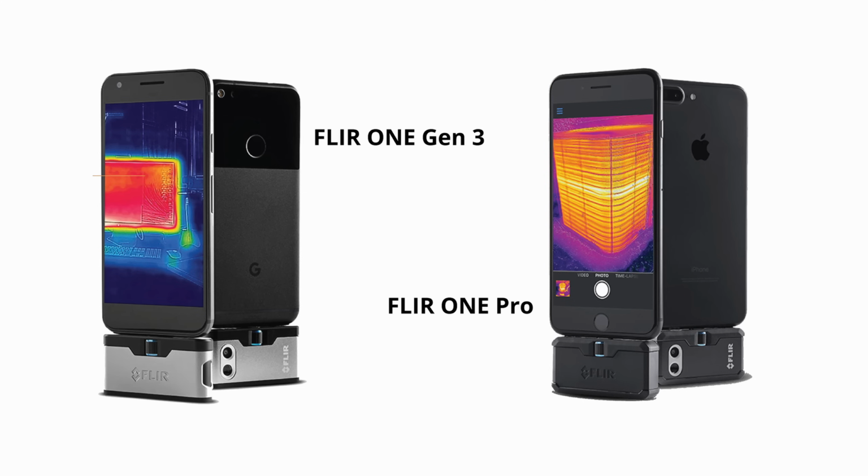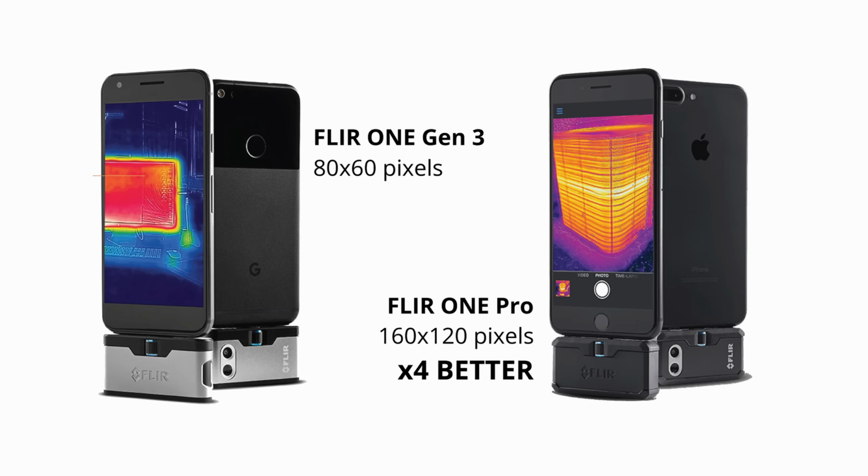Images on the Gen 3 camera are 80 by 60 pixels, while the Pro version is 160 by 120 pixels, 4 times better. Higher resolution means that each image contains more information and more accurate measurements. These resolutions still seem very low compared to monitors and phones, which have a 4K resolution. The reason is that thermal imaging detectors capture longer wavelengths than visible light, so each sensor element is significantly larger. That's why thermal cameras have a much lower resolution than a visible light camera.